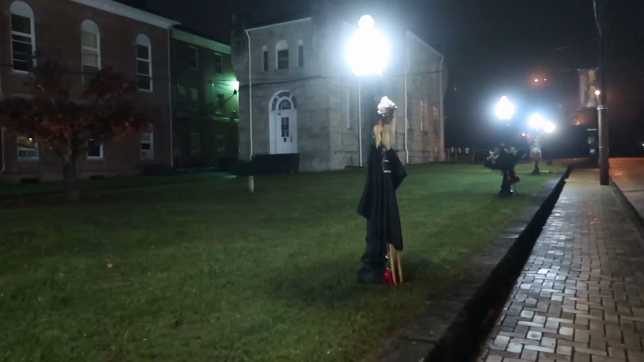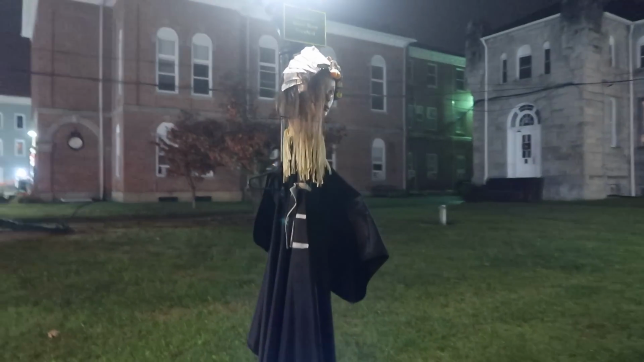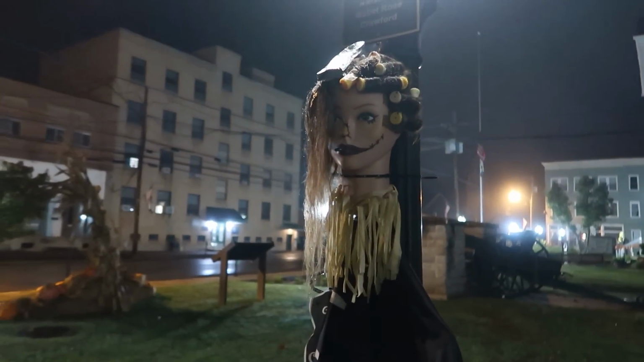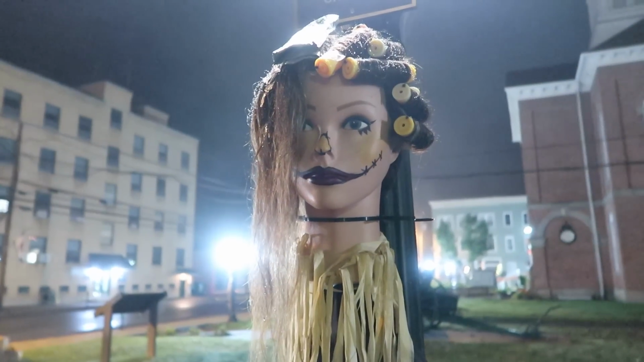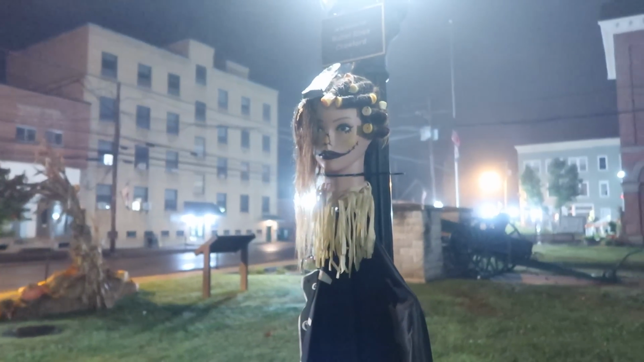Just like Grafton had the scarecrows along Main Street, we have some scarecrows here. Oh, that scarecrow there, that's a little different. I guess that's a scarecrow with curlers in her hair.